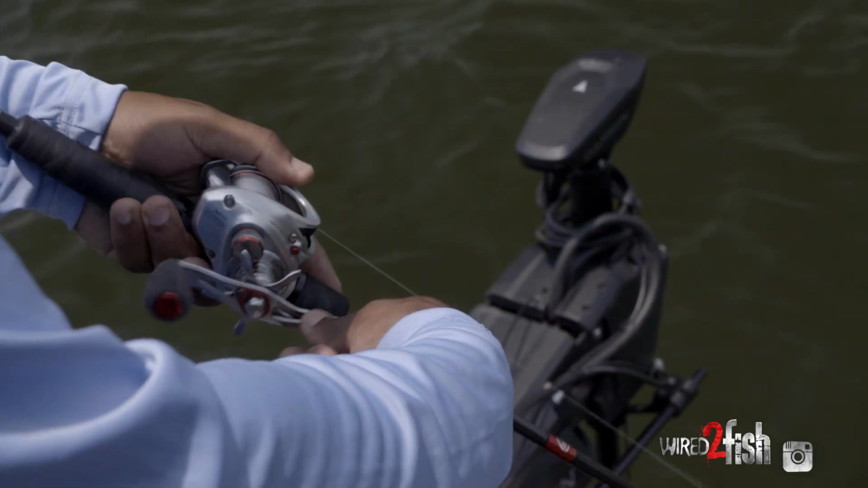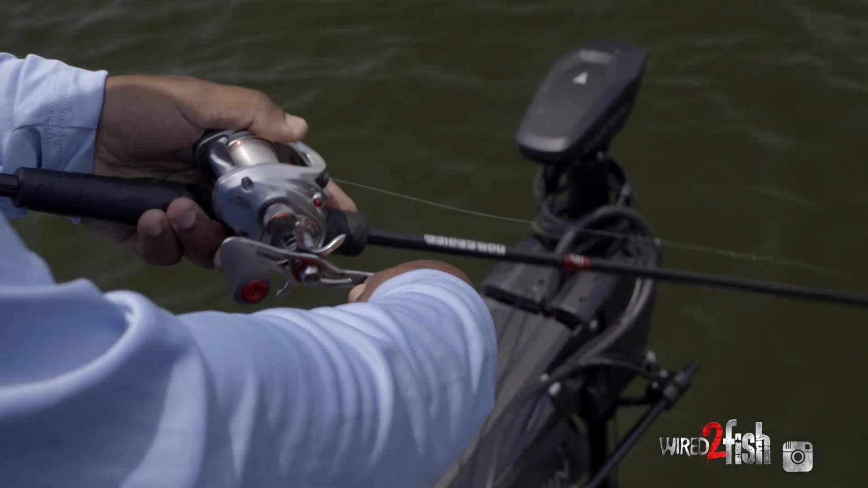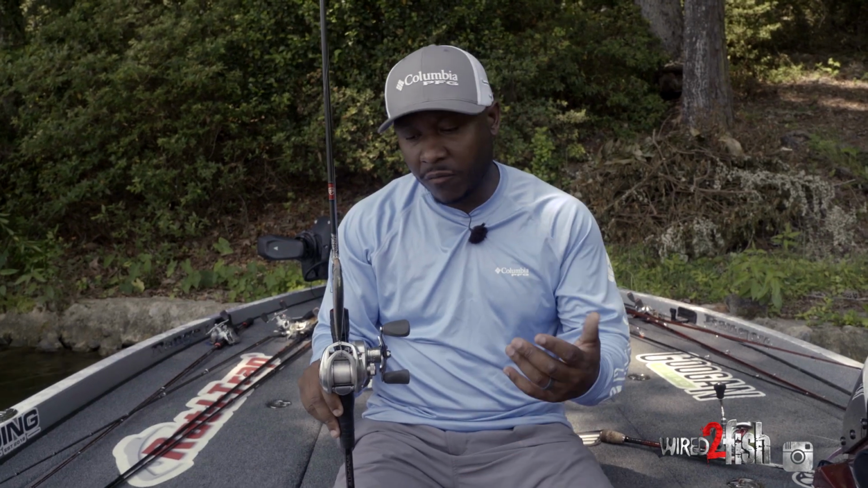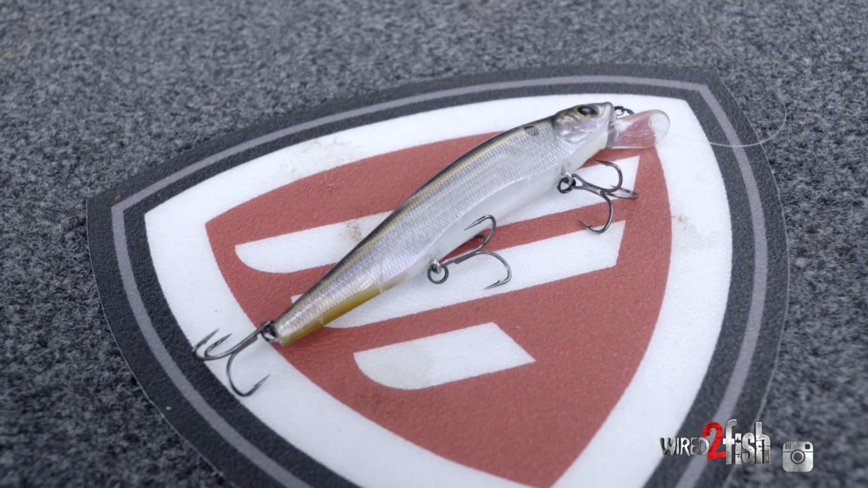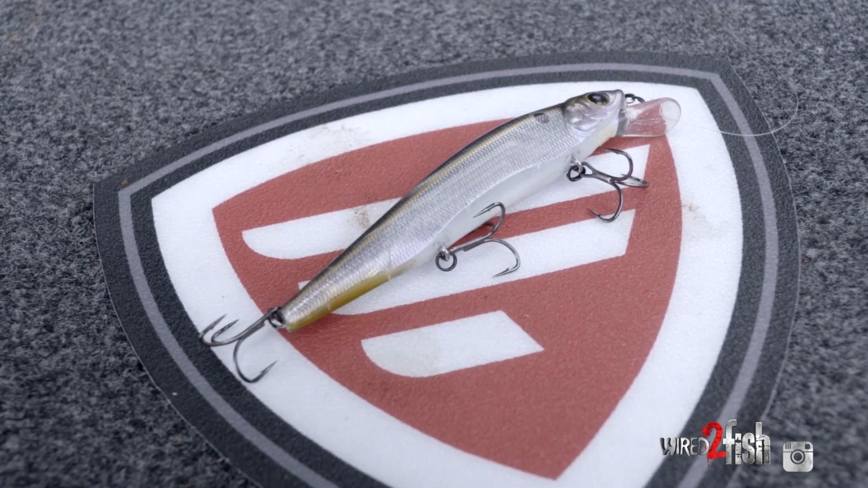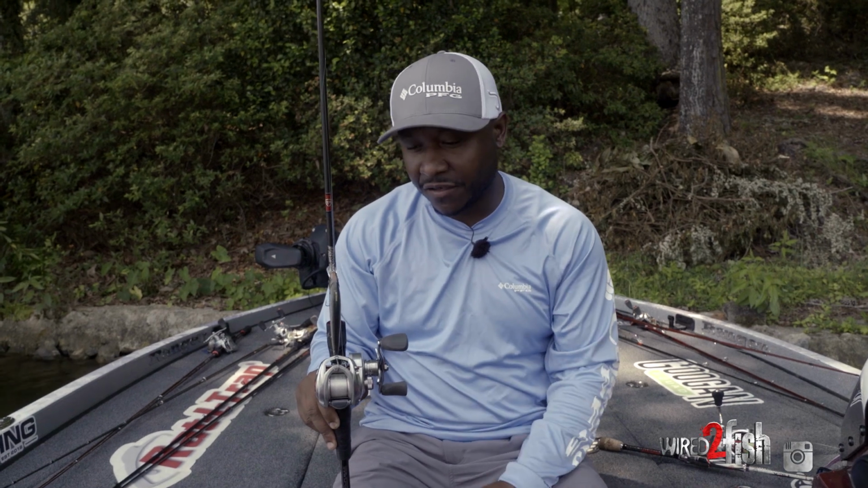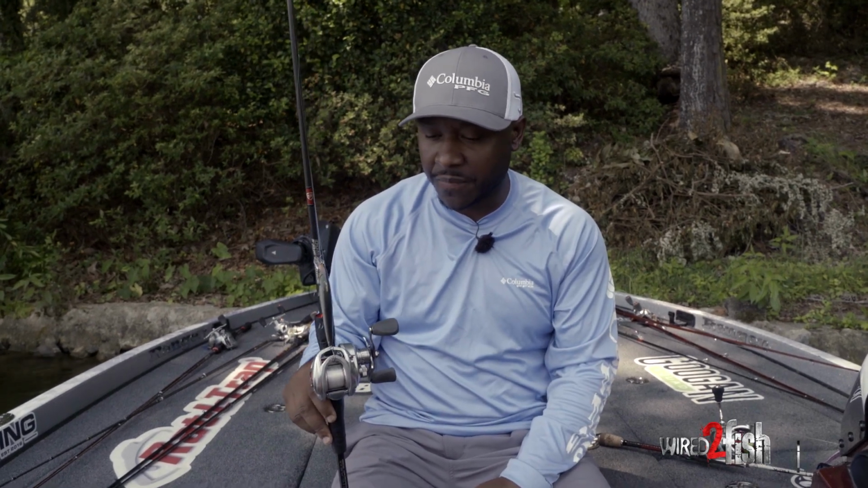I have that coupled with a Johnny Moore Signature Series Platinum Reel, 6.8:1 is the gear ratio, 12-pound fluorocarbon by Seaguar, and then whatever your favorite jerkbait is, there's so many great ones on the market. This one's a Sixth Sense. Pick your favorite jerkbait, you put it on this combo right here, you're gonna have yourself something. So that's what I was using for the jerkbait.